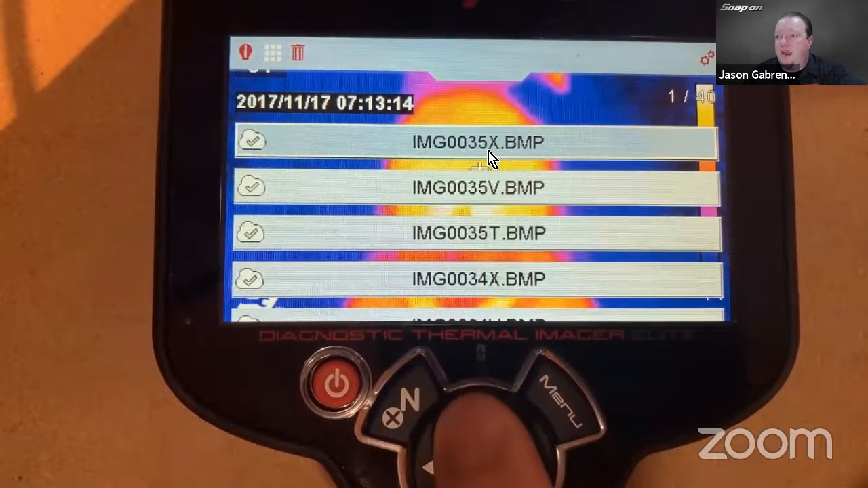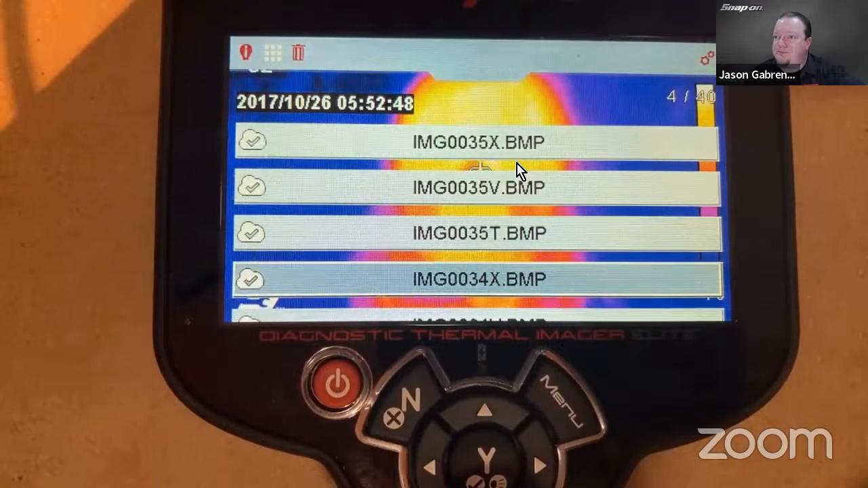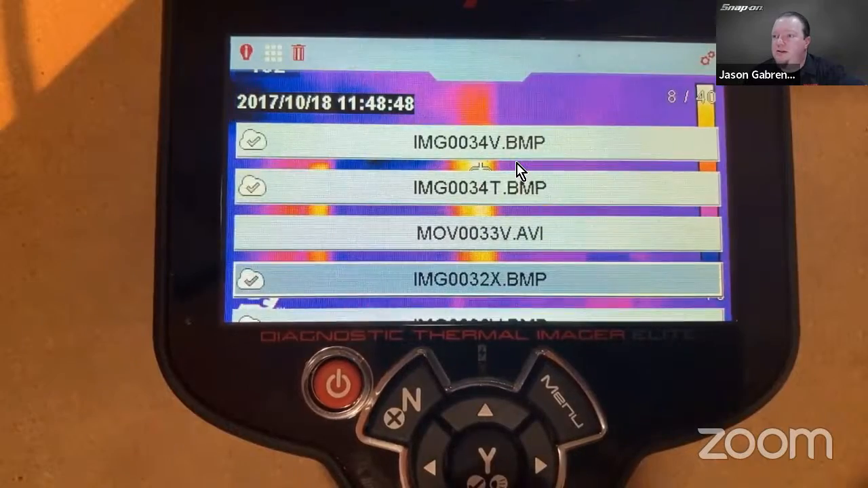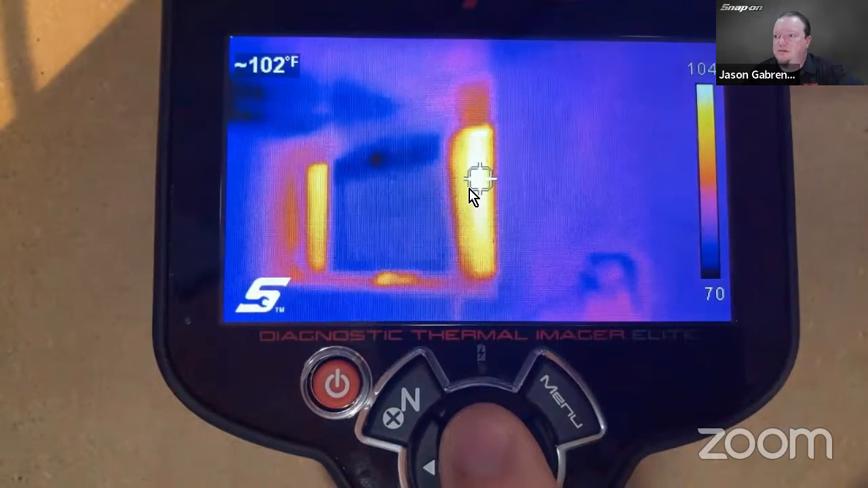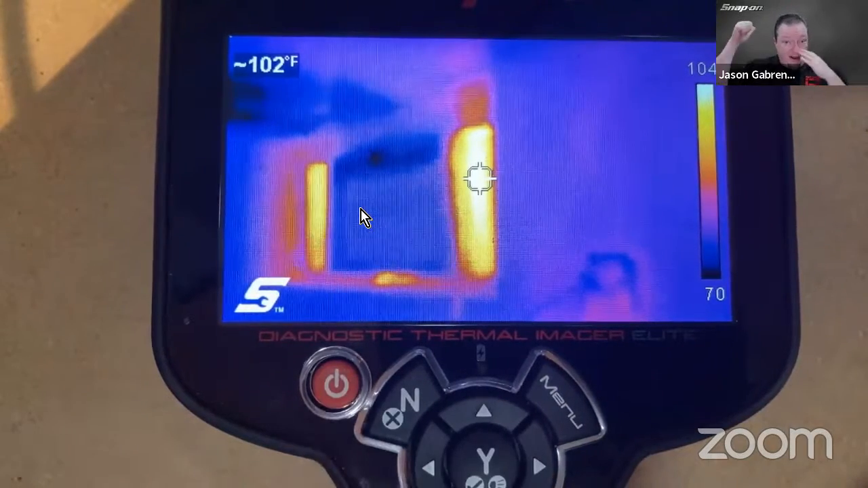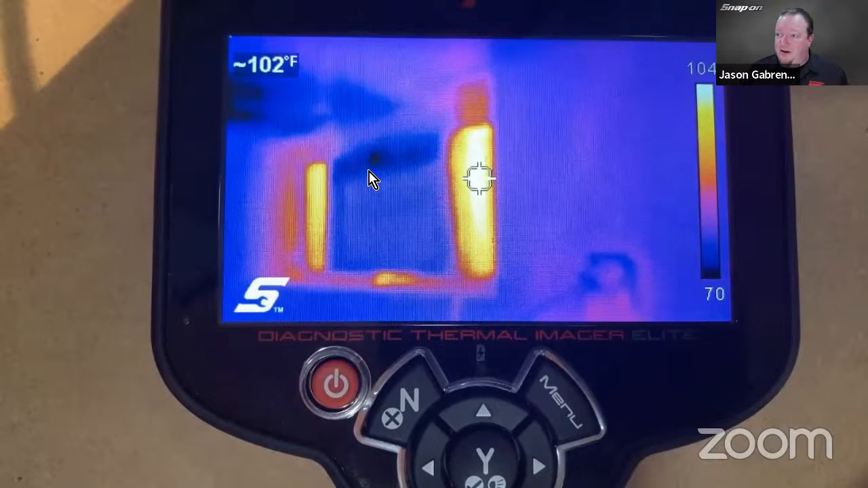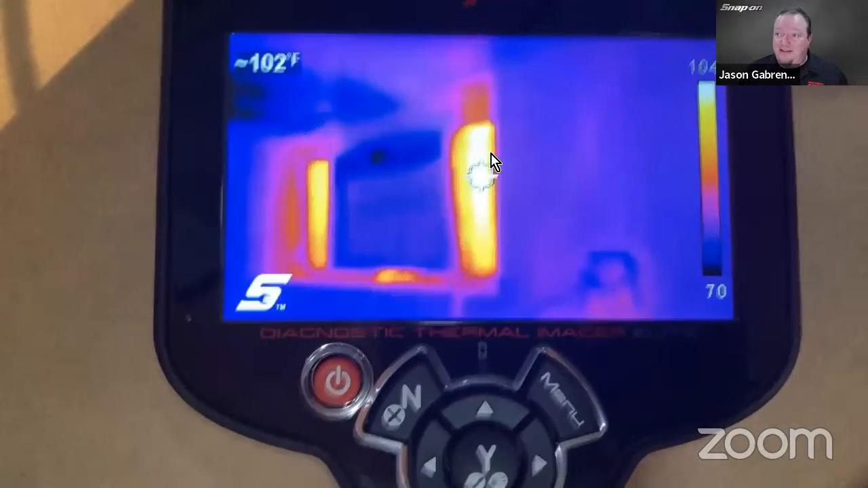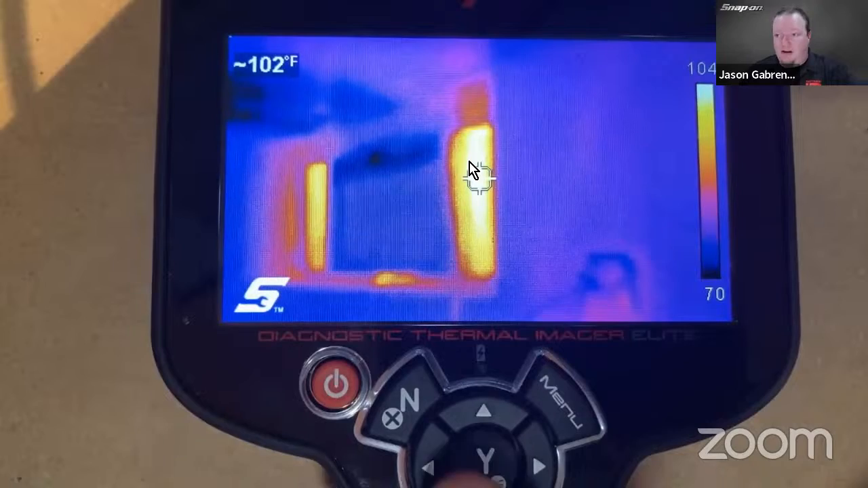So in this example, we have put down here a couple pictures of my kid the other day, trying to see if she had a temperature. All right, what's this? So this is actually my air conditioner that's sitting behind me here. It's like, man, it's not cooling that great. I was on a hot day. We can see there's the AC unit there. It's about 70 degrees coming out the front, 104 degrees on the sides. I think it's about time I insulate the sides of that there, because that's pretty warm. You can actually see that.